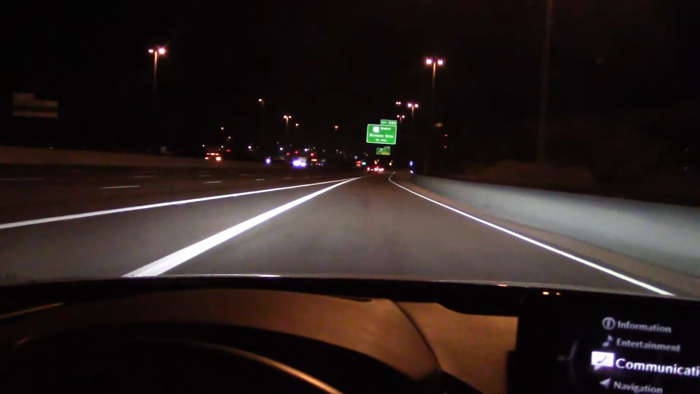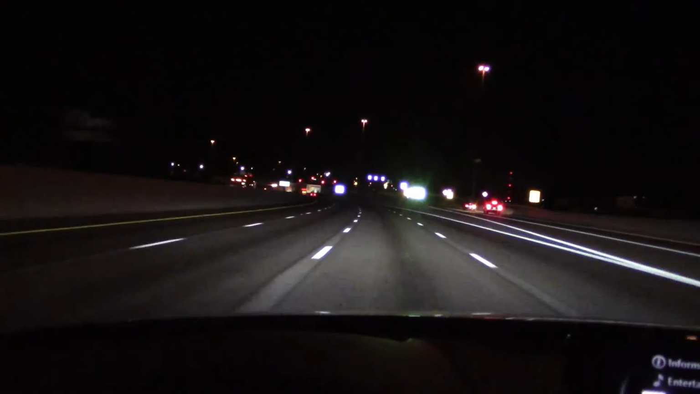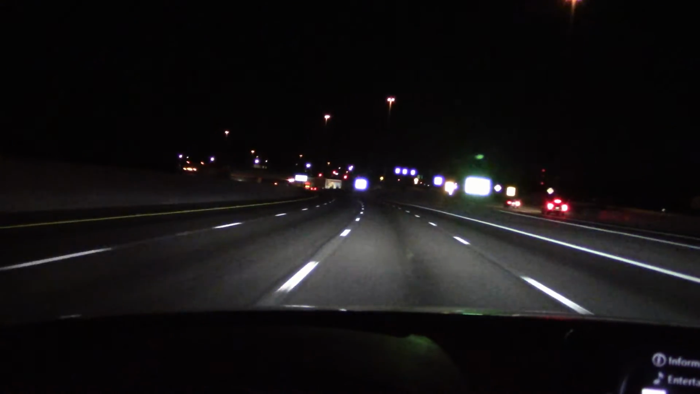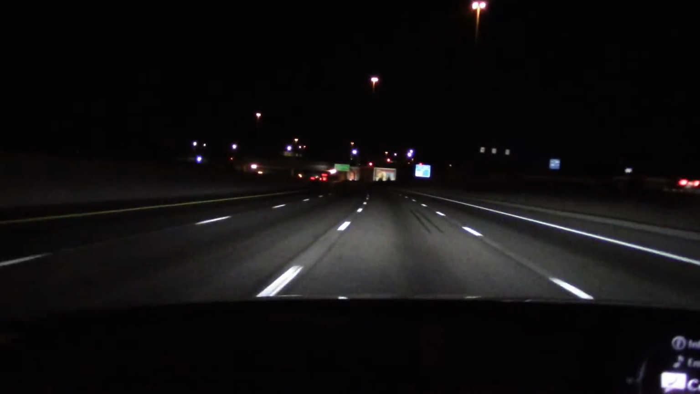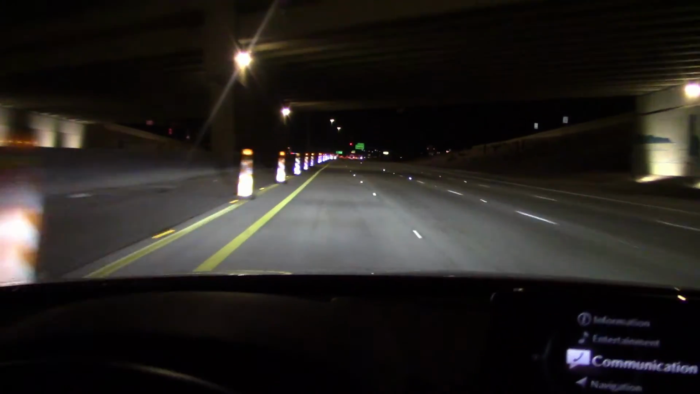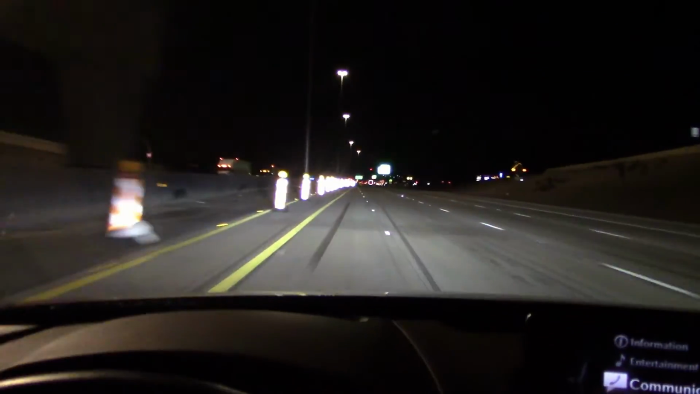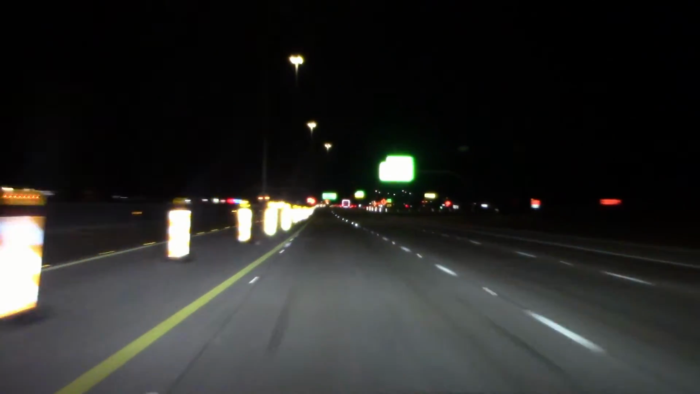I'm on the freeway, might as well do it. Low beam, high beam. No problem reaching out, as we've seen previously. And I see we have construction signs. Let's light those up. Really reaching out.